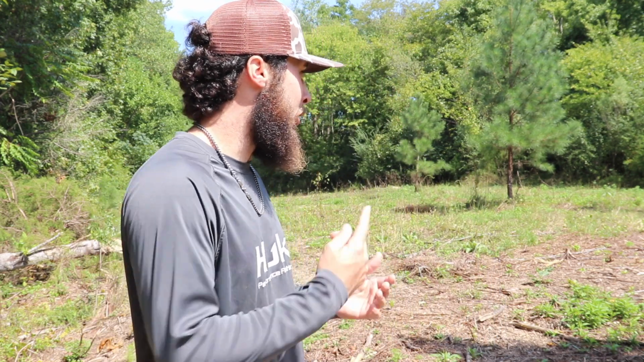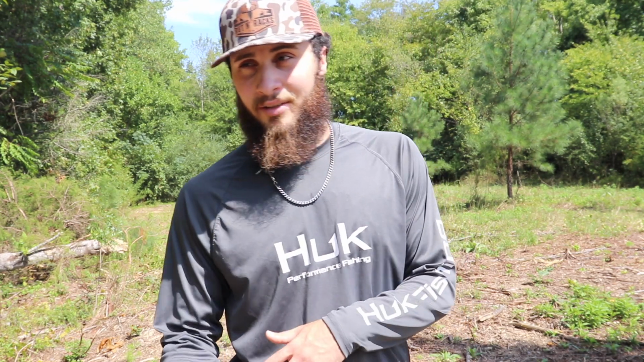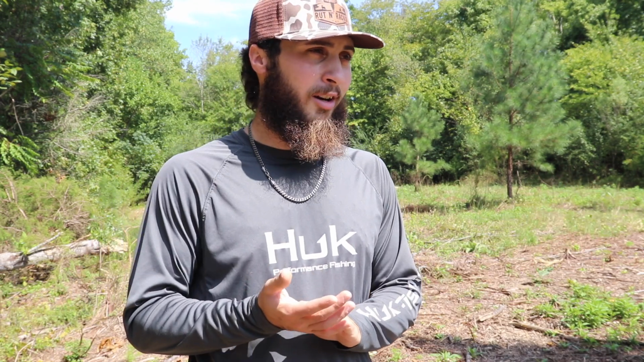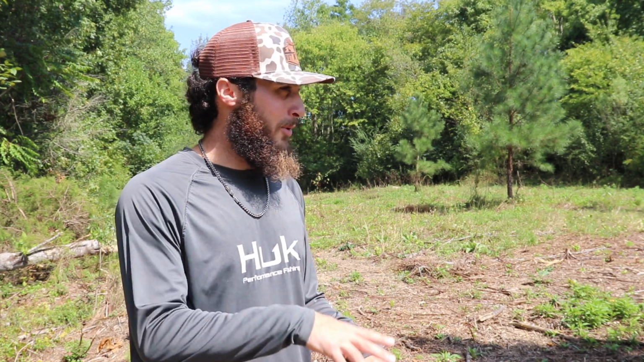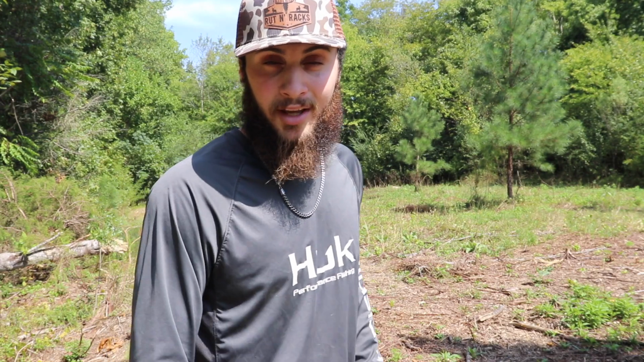go ahead and set up a ground blind over here in these pine trees. And once we go over what's been on the farm, you guys are gonna see why I want to give it a shot, because the deer over here are very active in the mornings. They're here in the evenings. They're even out during the day. There's a lot of does over here, and we're gonna review that footage in a second. But as of right now, let's get this spot set up, and then we're gonna go over what we've seen, because our next hunt is gonna be on this farm, and hopefully it's gonna be our first compound kill. So let's go ahead and get her set up.